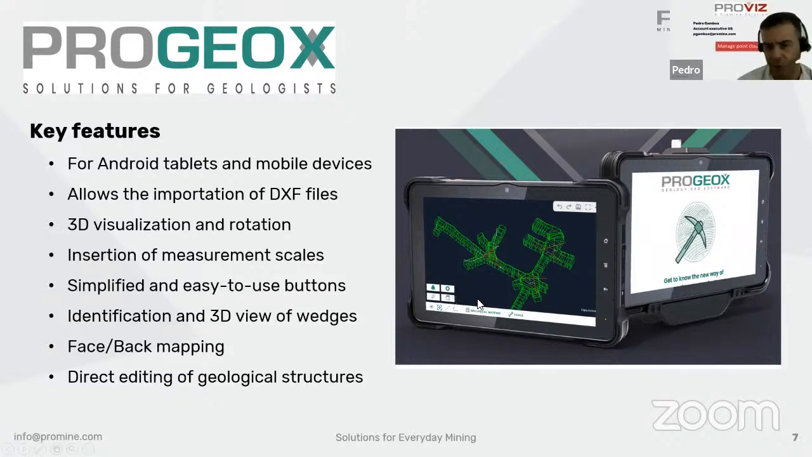It has simplified-to-use buttons. You can just use your finger or a stylus inside of the mine. It doesn't need any type of internet connection once you have downloaded the files. It has applications for face and back mapping, and it also has capabilities to directly edit geological structures, among other features.